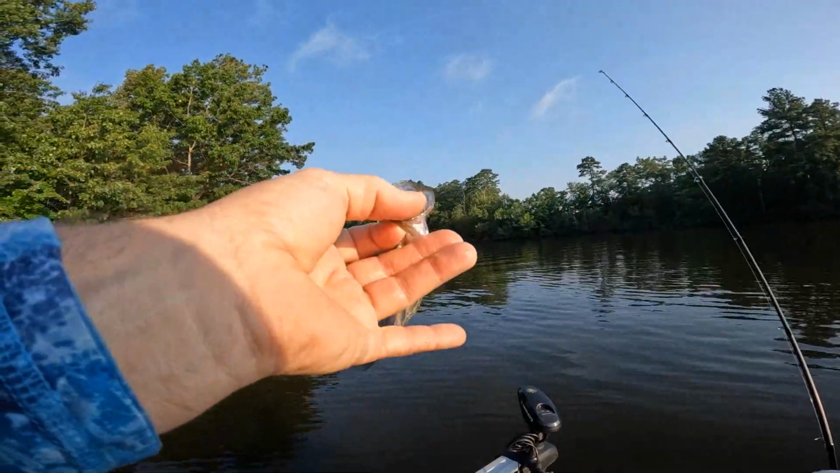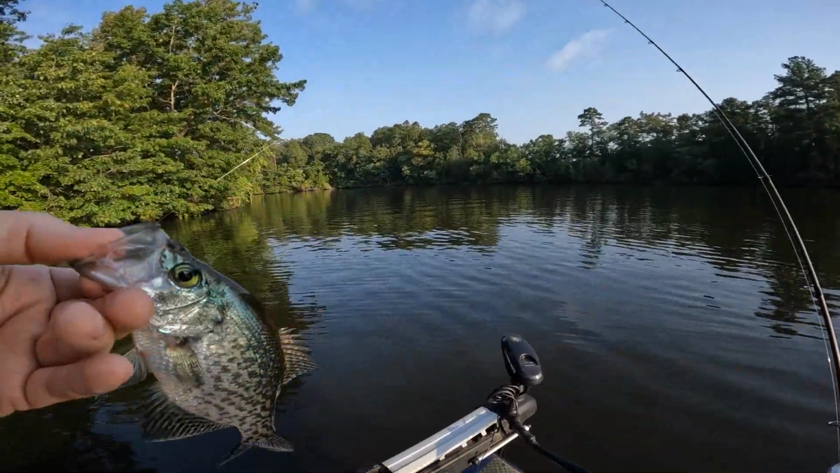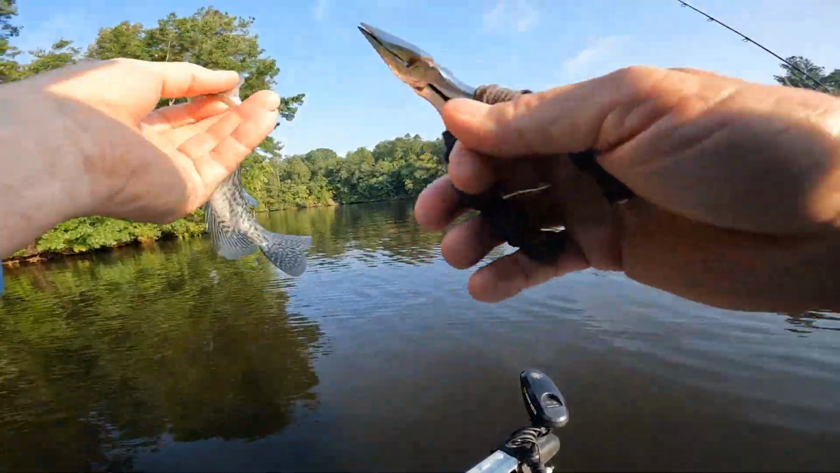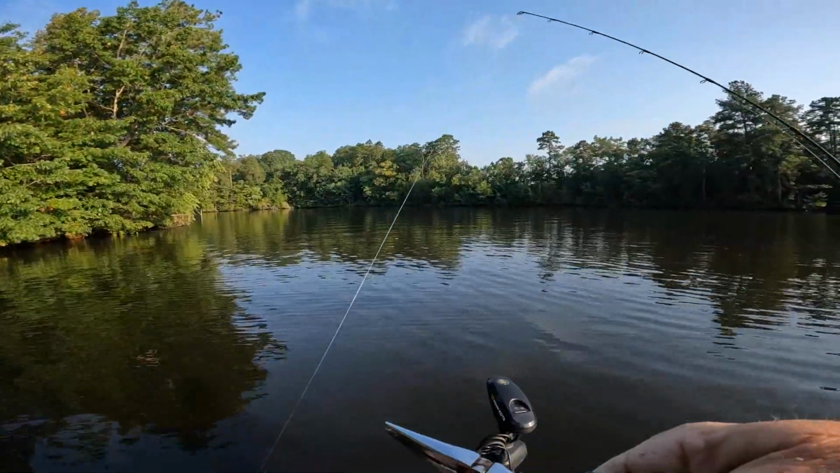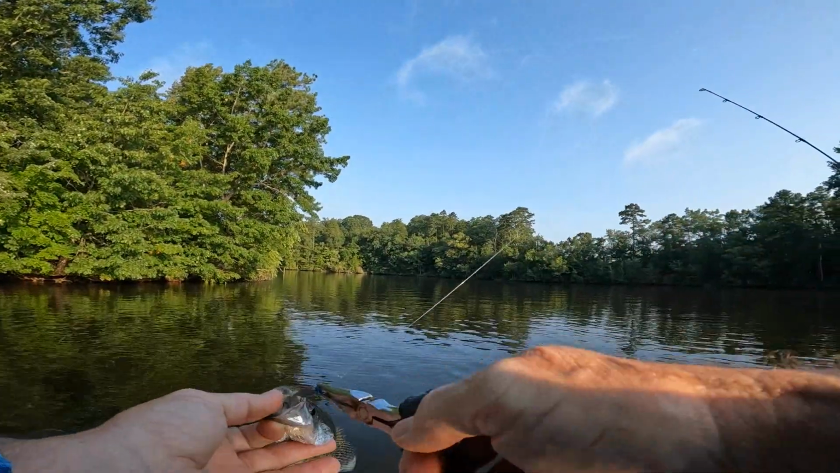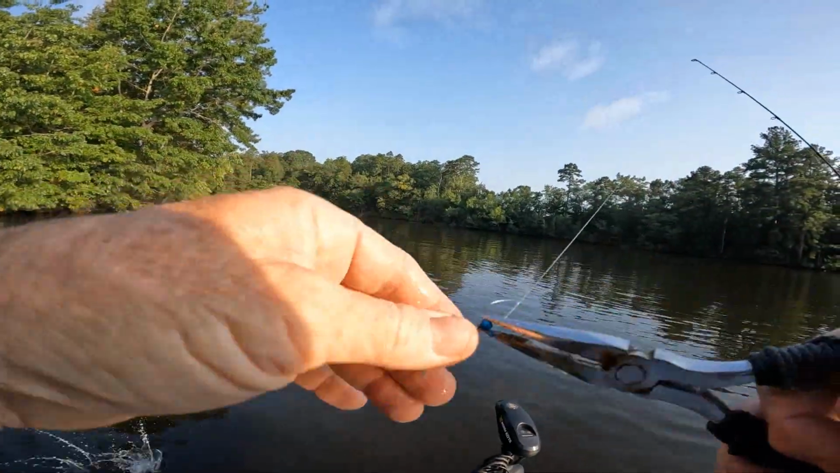I try and look, see where it's at, guys. When they hit it that hard, if it's way down the throat, I just cut my line, and sometimes you can take it through the gill plate. But I try not to injure the fish. Alright, I got it without making him bleed. Wasn't that bad.